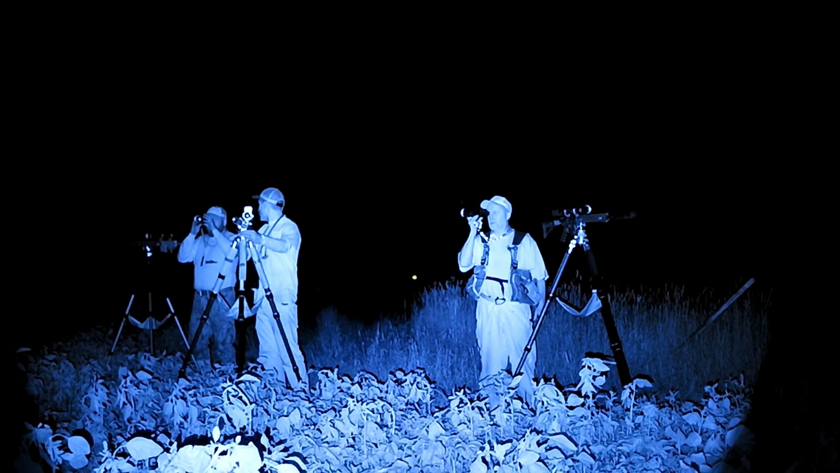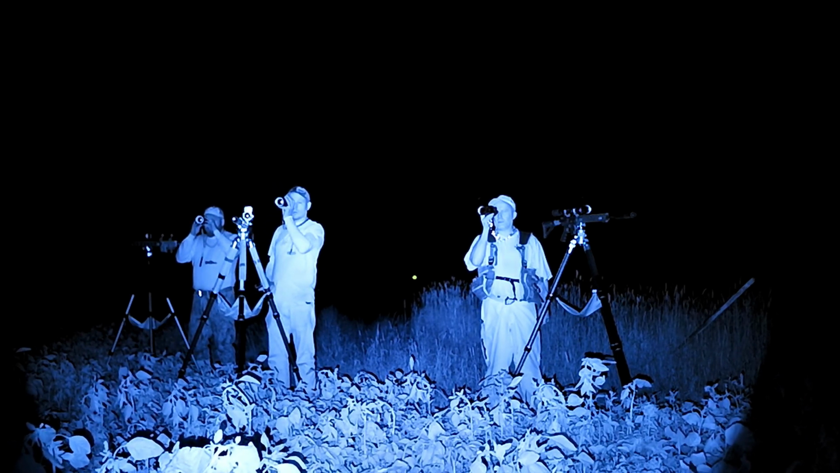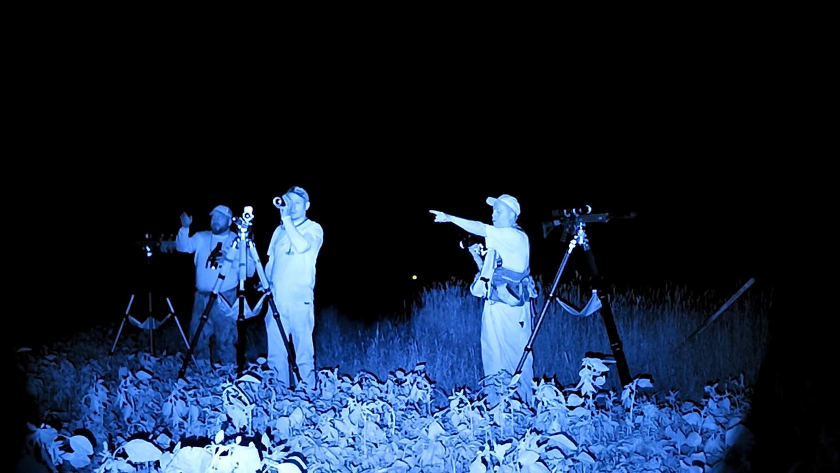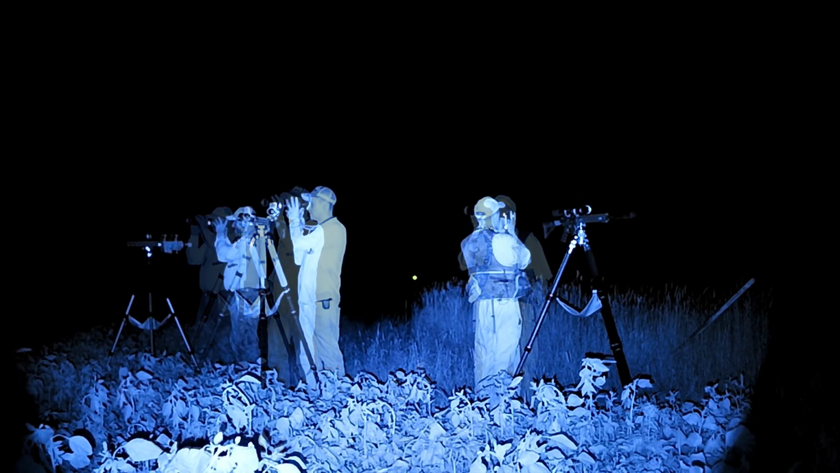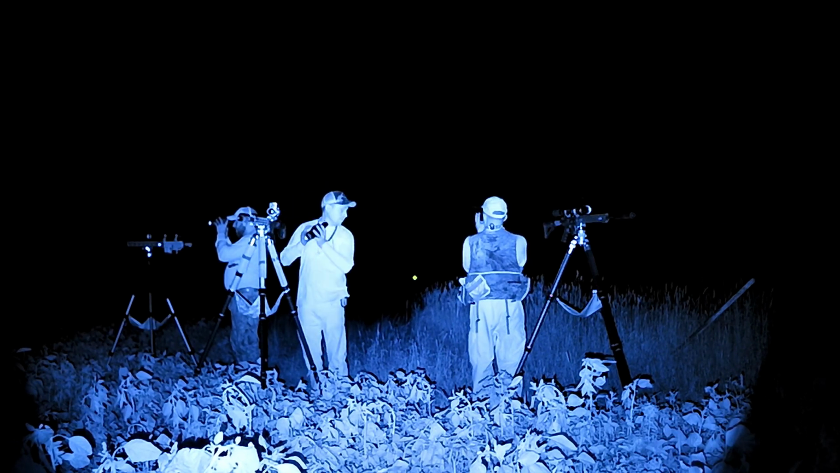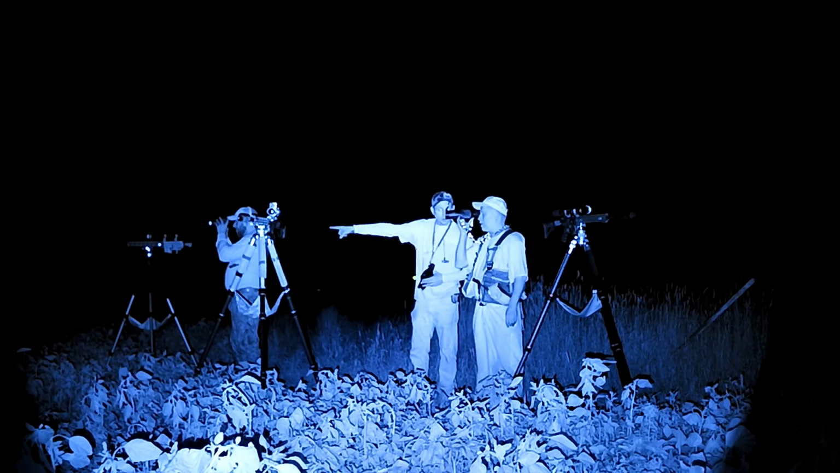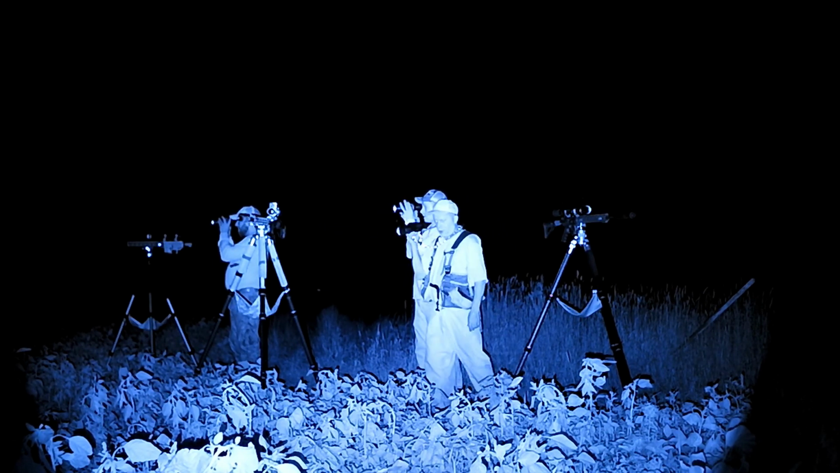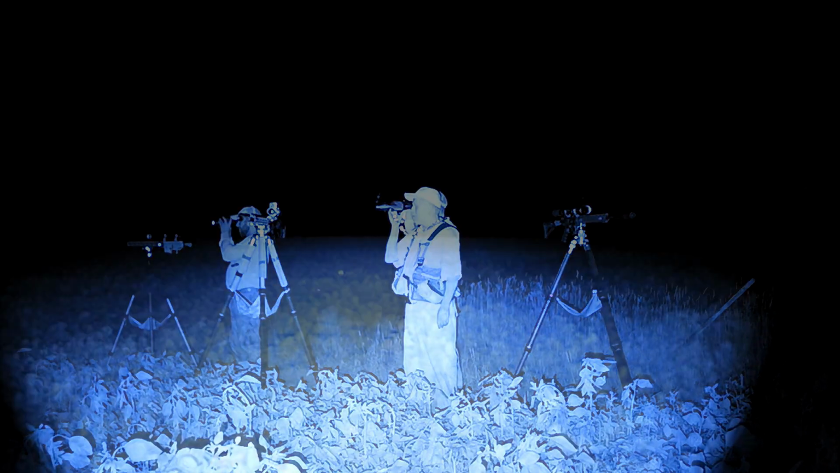Set 4 was another brand new property. With the wind direction, the only field that was going to be really good was a long bean field. So we drove over there, got set up. Right off the bat, we had a vocal coyote that we thought would come right in, and we never ended up seeing that one. So we were taking in the view of all the bucks walking around, all the deer, and I looked over and I'm like, what in the world is that thing?